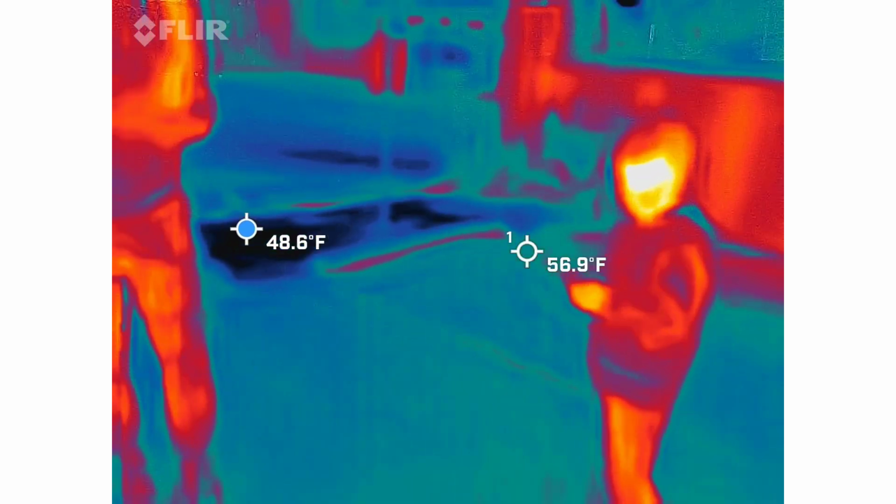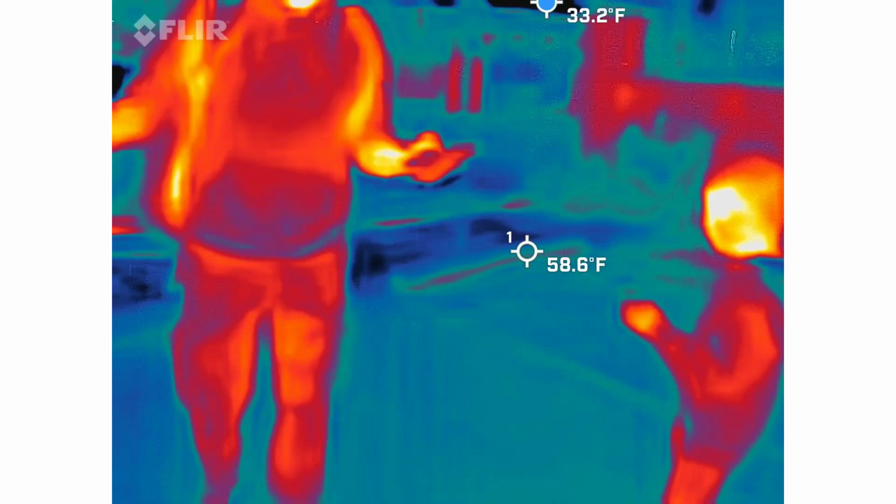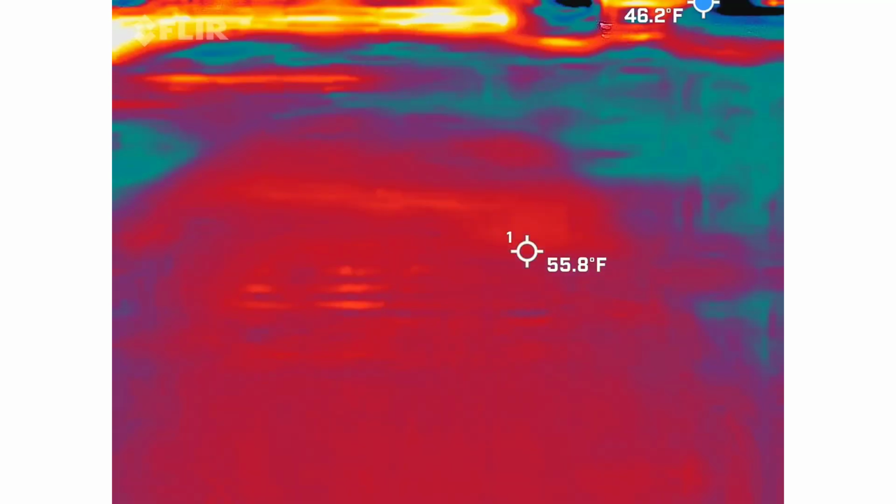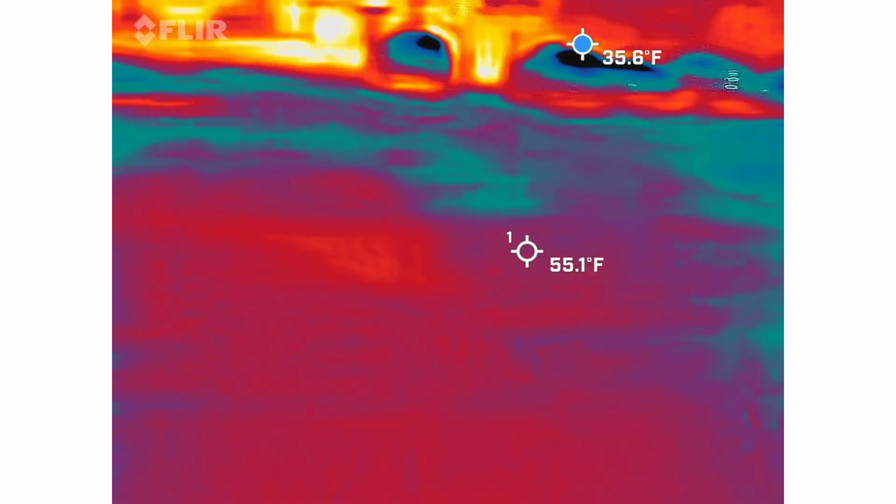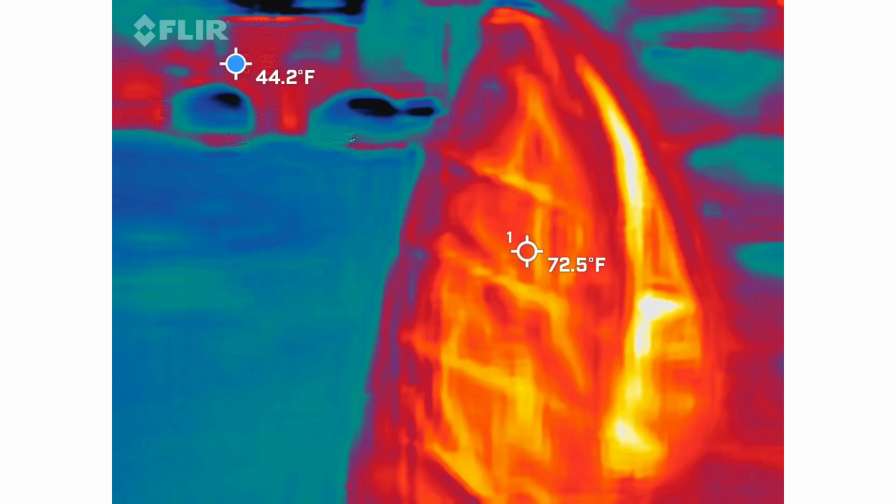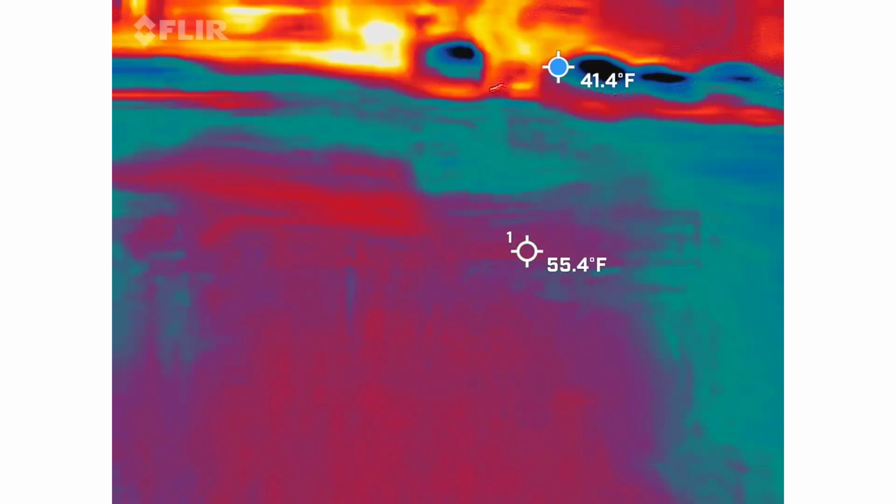I can't prove anything because there's no records, so I try to stay away from these parking spaces and move forward a little bit. I just don't go near cars. It's very loud. I need to keep a person in the frame.